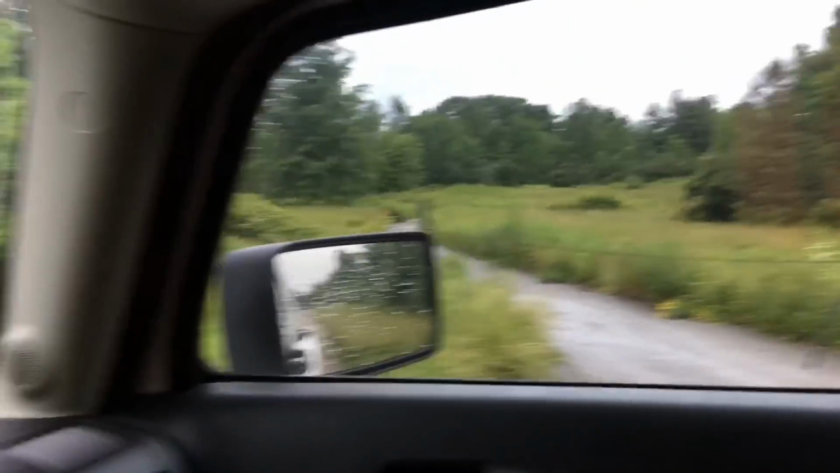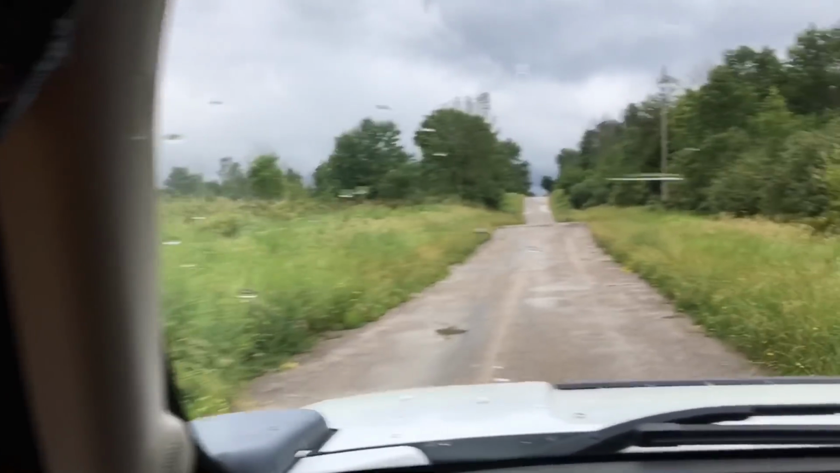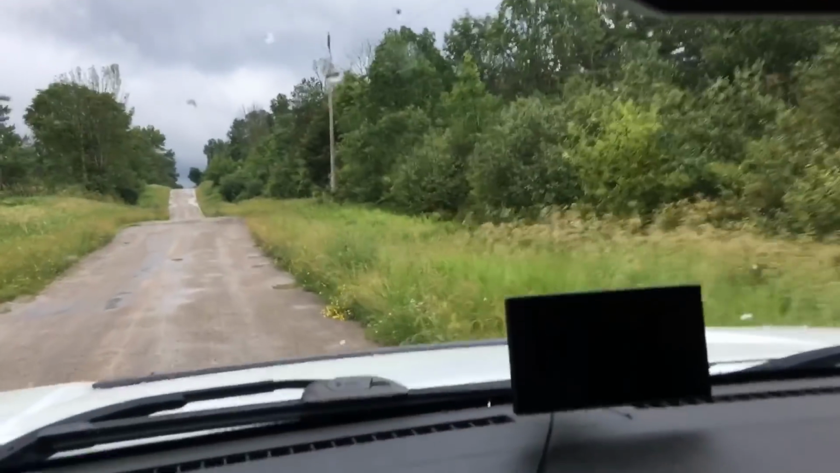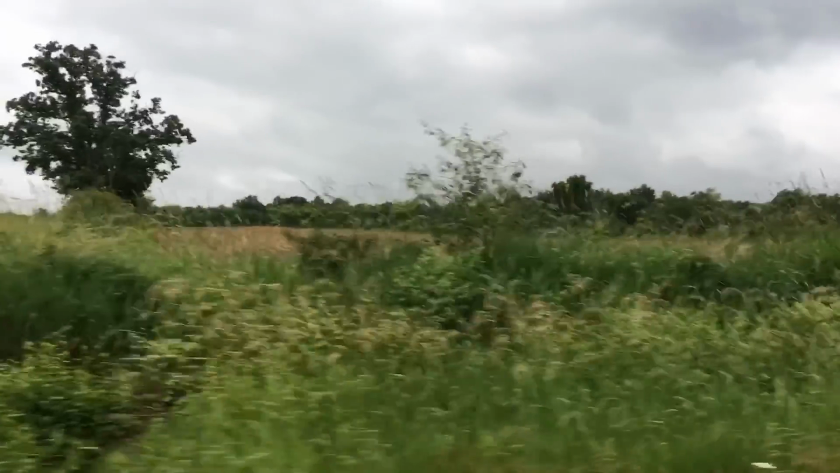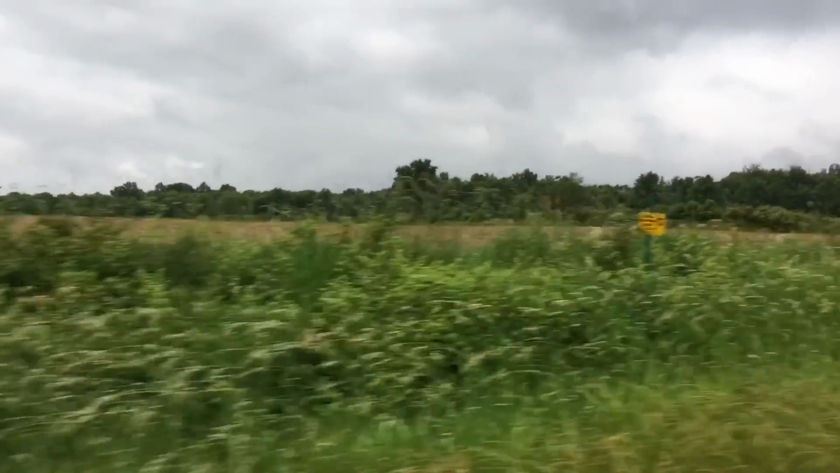A little small open area there. They usually brush hog this once or twice a year, or mow the sides of the roads, but they haven't yet. Okay, there we go. I'll be keeping an eye out on that tonight.